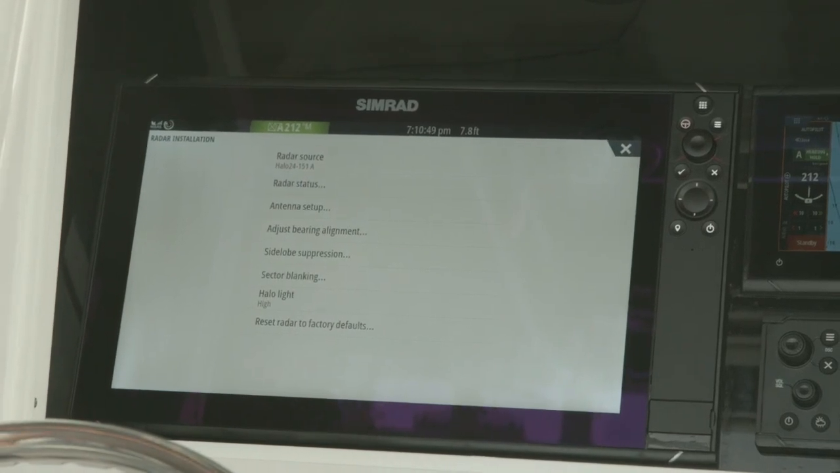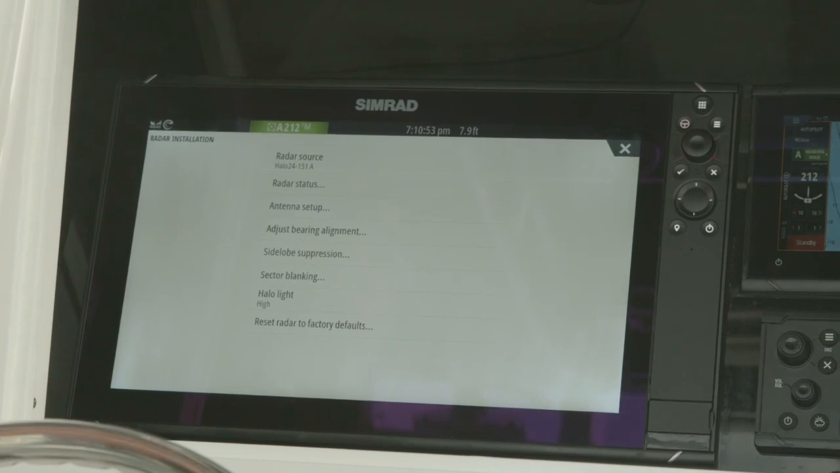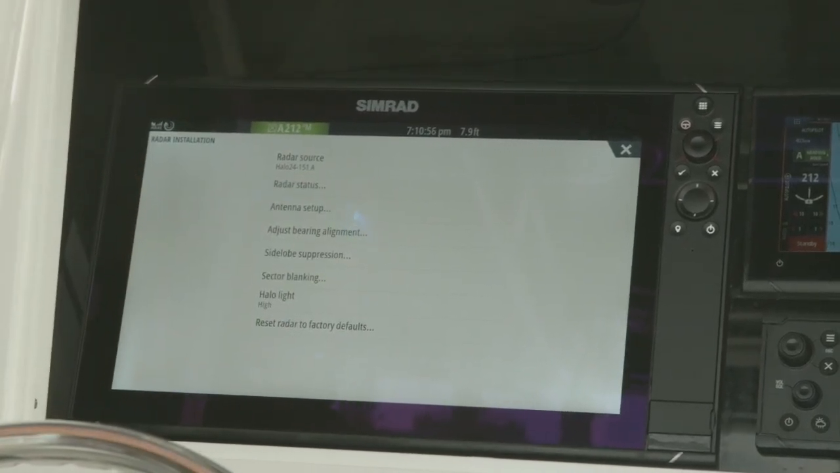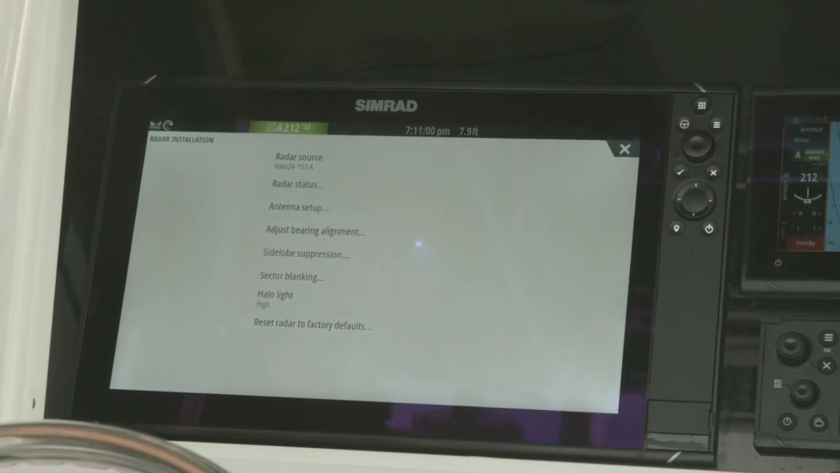Reset radar to factory defaults. This is if somebody's gone in there, completely buggered the settings, and you want to now start fresh, start back at square one. We would reset that radar and now go through that setup process that we just described.